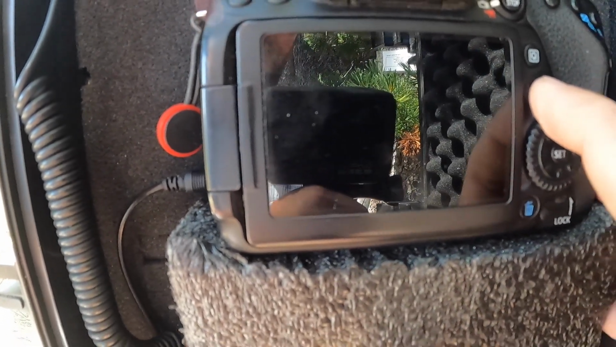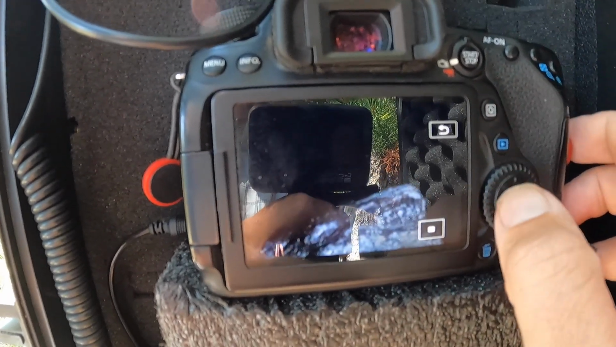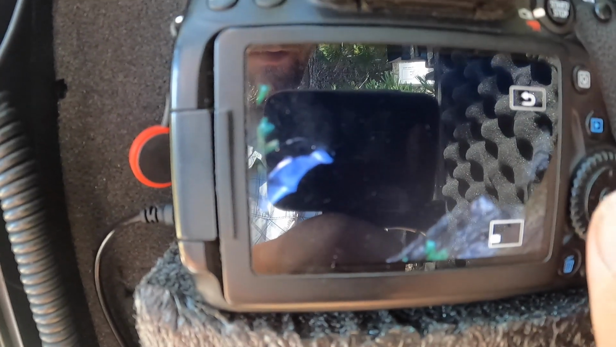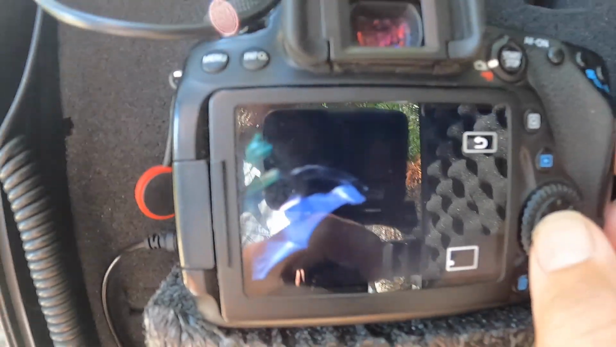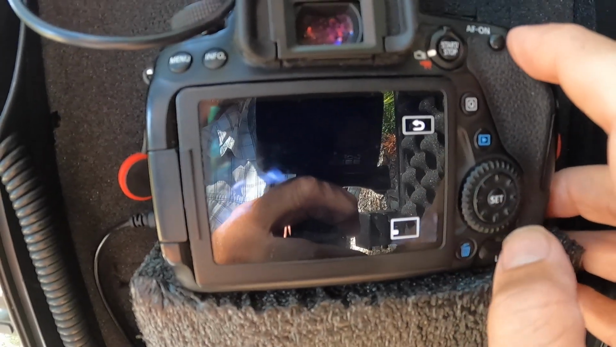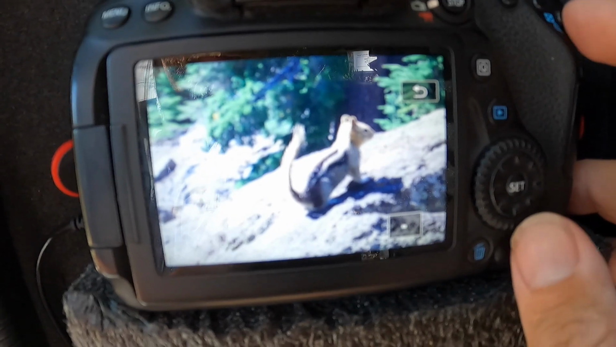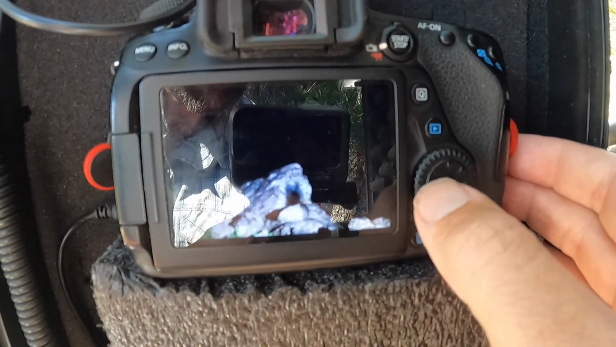Got a, whoop. Over here I saw something. Yeah, looks like a flapping critter, some kind of bat or something. Ground squirrel. Could have had some insects or something crawling on the trigger also.